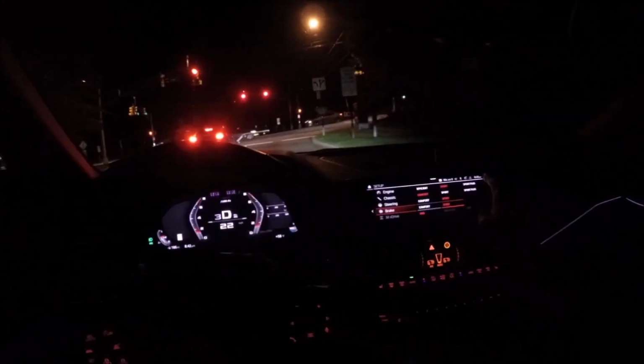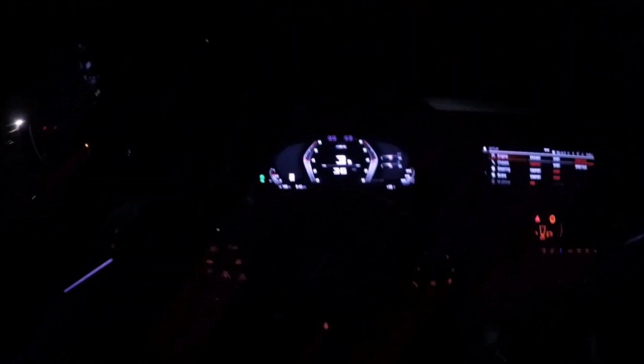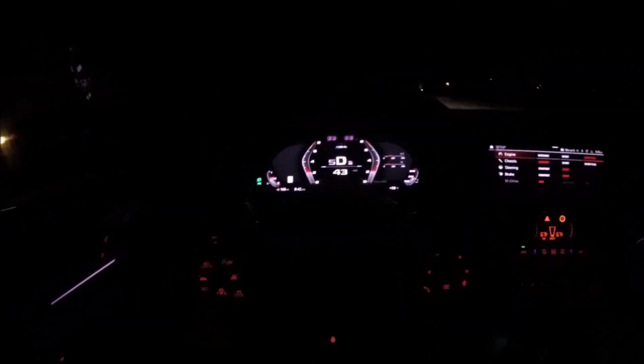All right, so now let's go into Sport Plus with the engine. We're going to keep the chassis where it is, and we're going to shift manually. So now when we shift manually, it gives us the gearing. And now we're going to get the cracks and burbles as I let off the gas. You hear them there. It's hard to hear with the top up, certainly, but you really hear it with the top down.